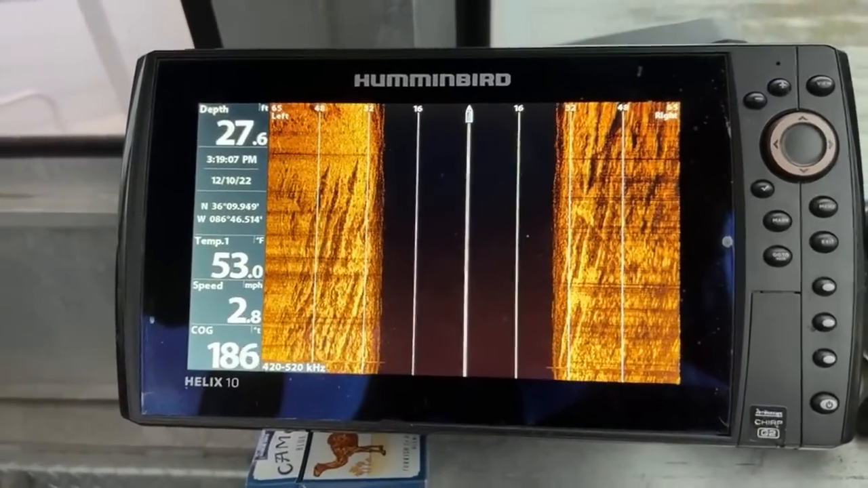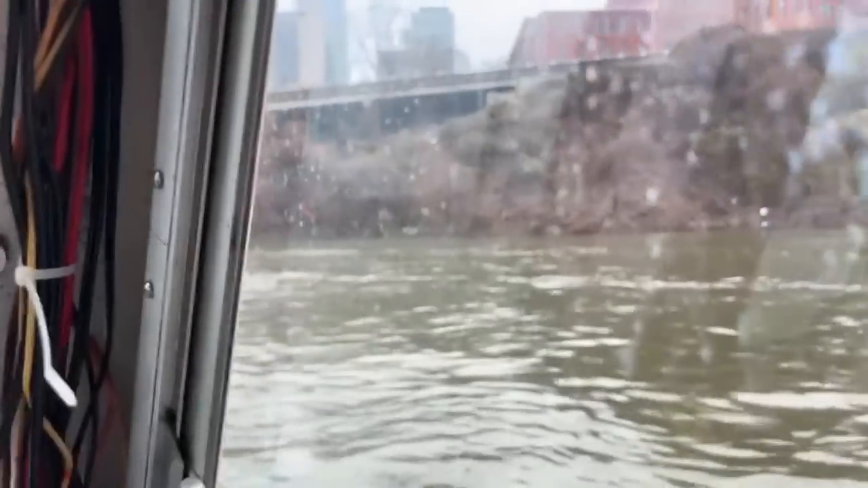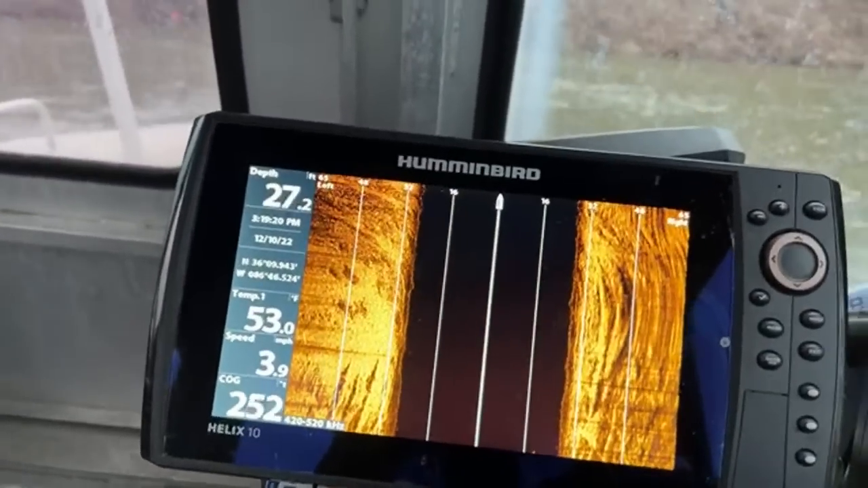All right, so let's go back to the marker that we have over there, which is the scooter. Let's go back through here.